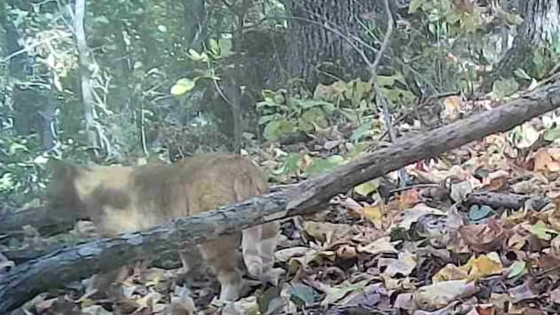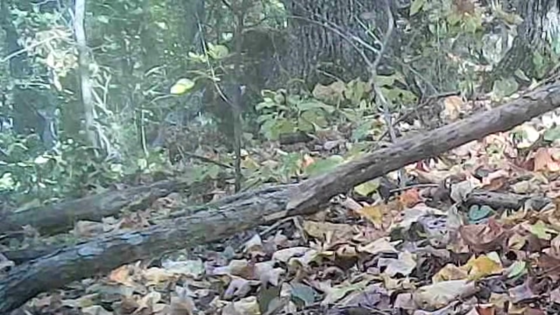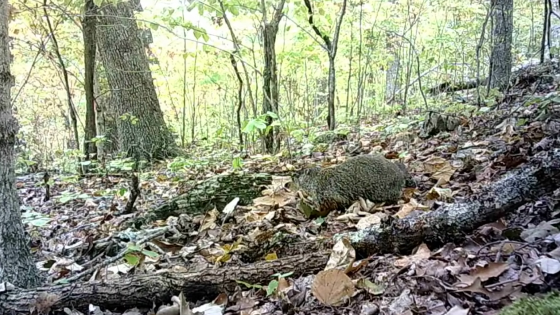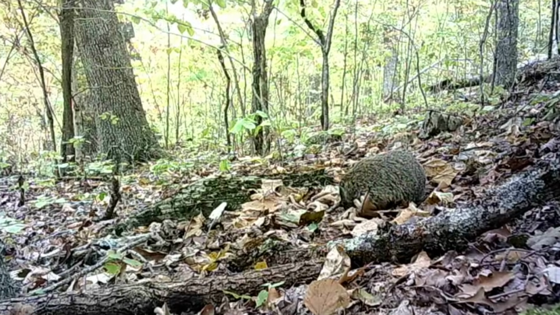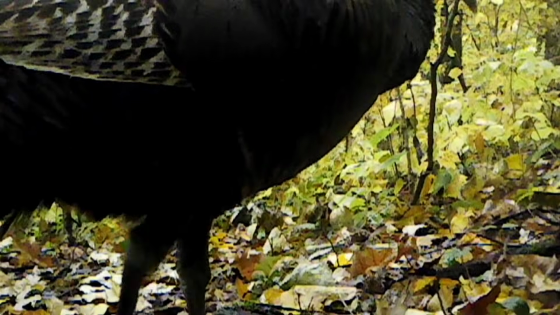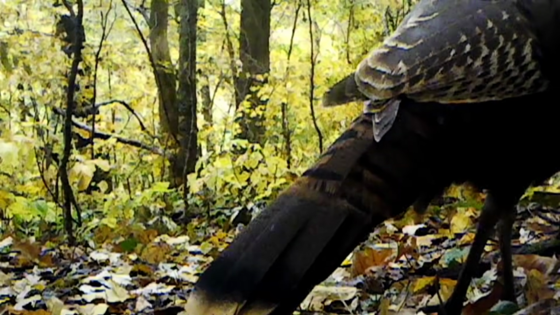And there's old Yeller out prowling around. And there's old Dirty Dan, out fattening up on them acorns. What he can find, they're getting gone quick. There's not a lot of them this year. The old turkeys are out looking for them too.